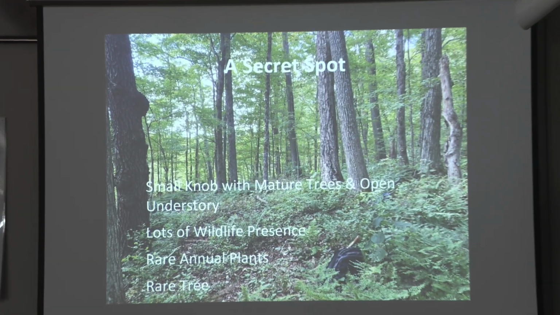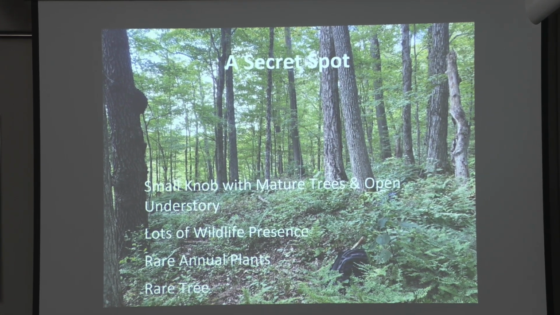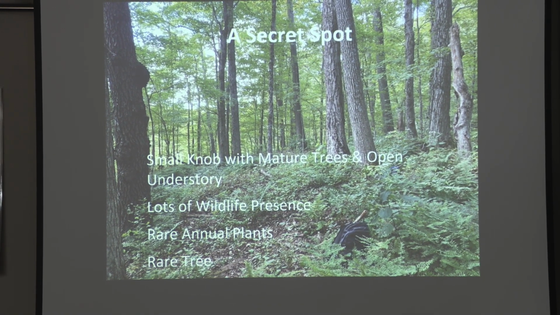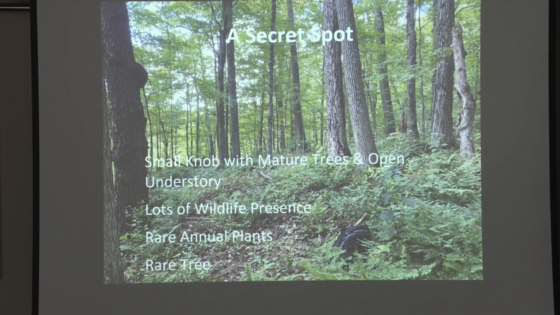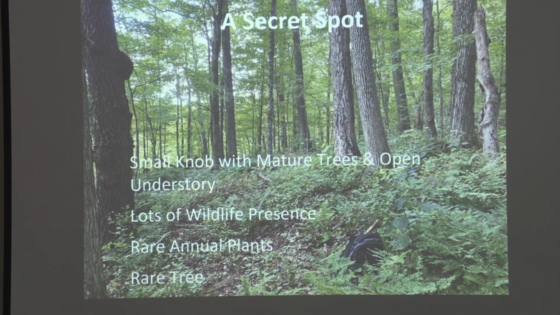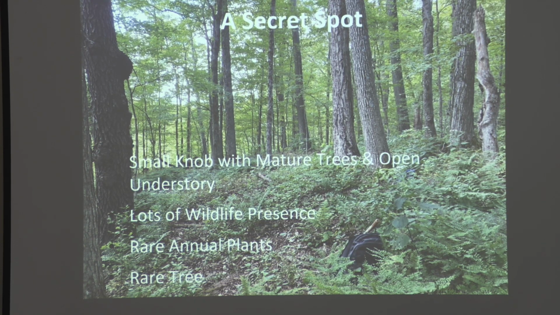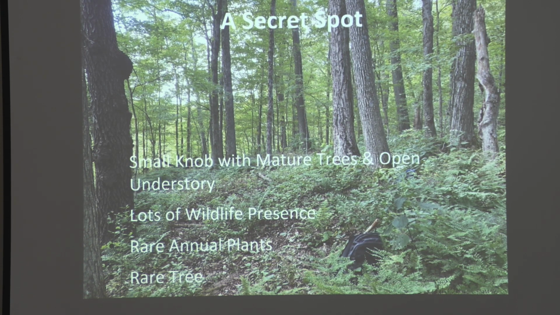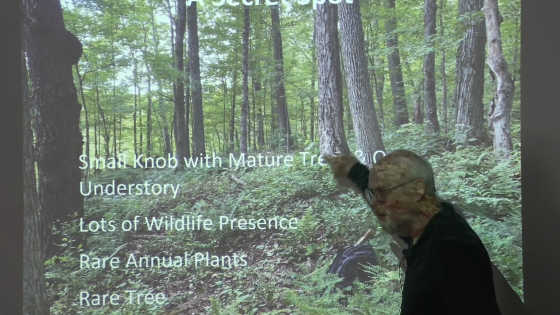One of the transects we did this year was a request from Mass Natural Heritage that we monitor some interesting plant in a secret spot. I can tell you where it is, but then I'd have to shoot you, so don't even ask. But it's a small knob with these mature open trees, mature open understory. Lots of wildlife sign present, rare plants, and a rare tree. And who would have thunk it? But that's the rare tree.